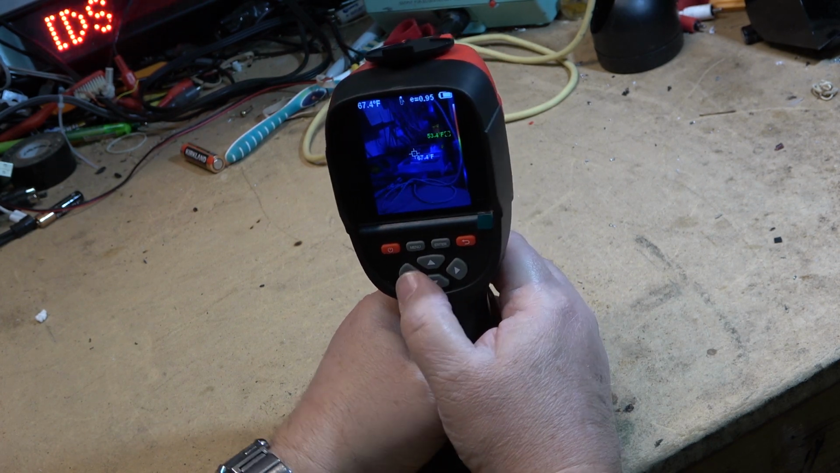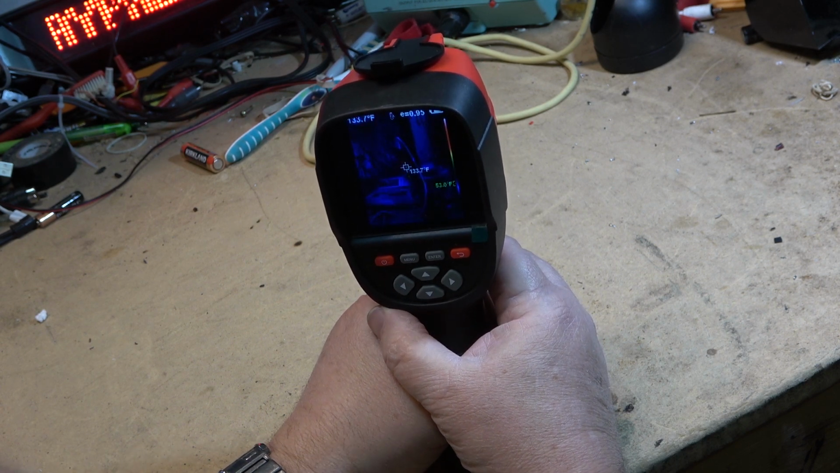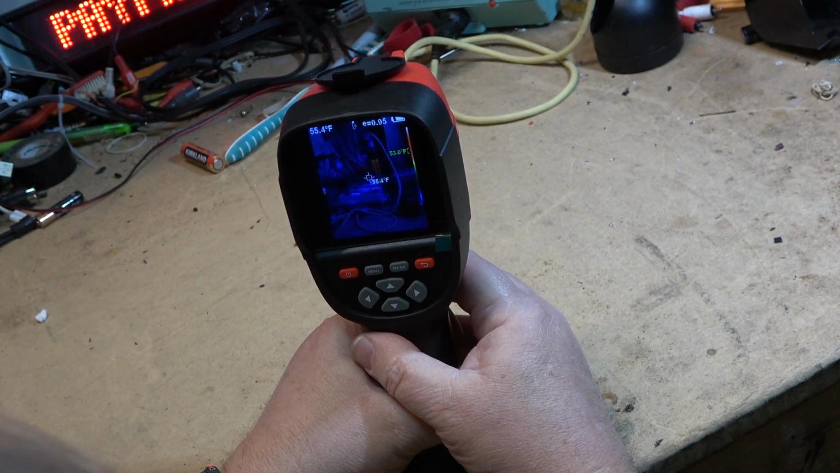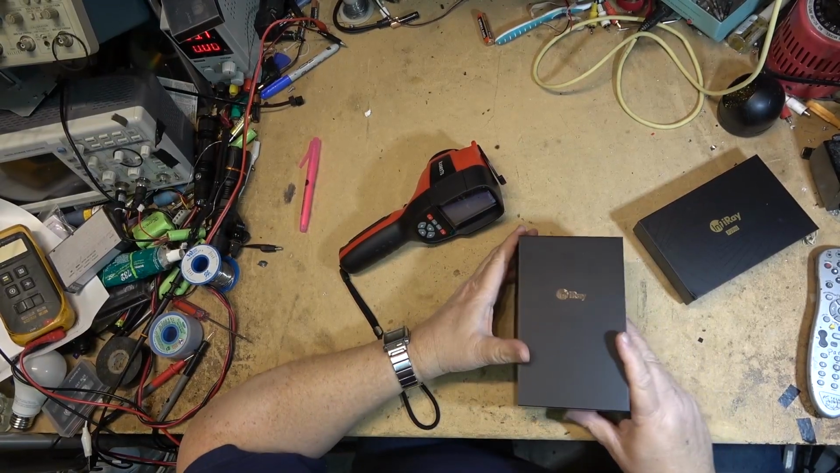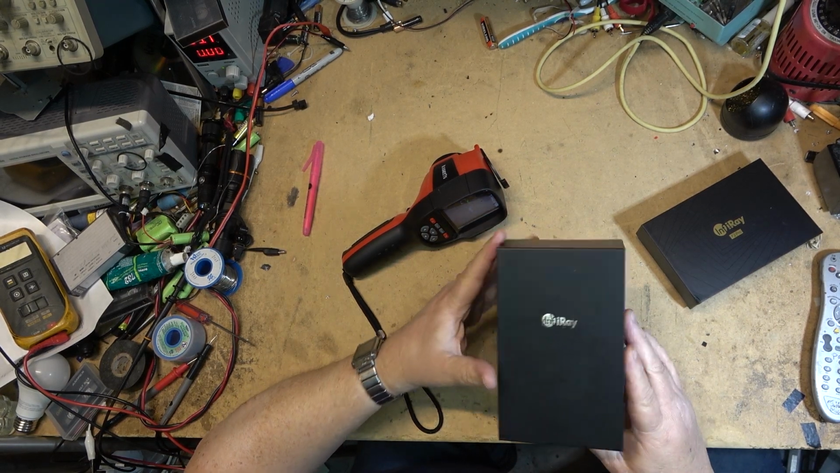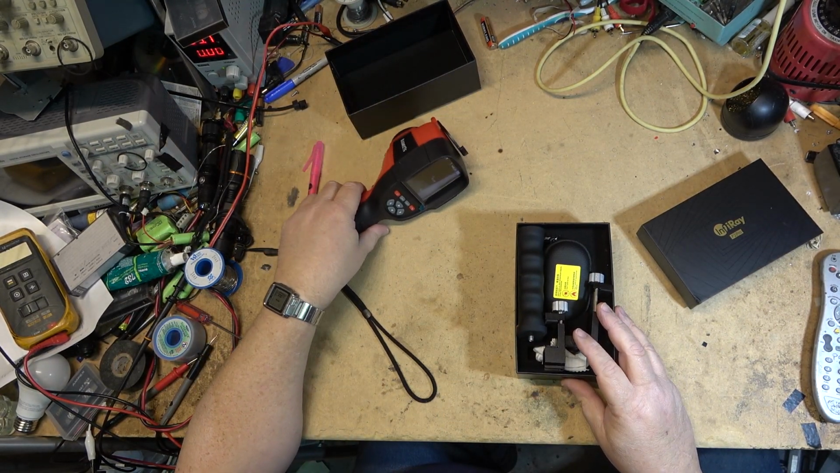I'm going to do some shots on some equipment here. I'm just on the bench right now, just showing you what's on the bench. But I'm going to grab the other camera. We're going to do a direct comparison looking at the same things. Okay, we'll compare this to the infrared. Now, there's nothing wrong with infrared. These are good units, but let's just compare apples to apples here.